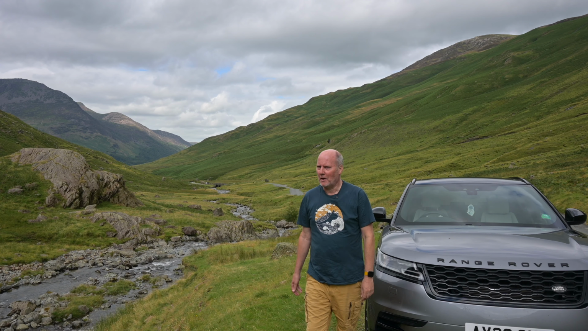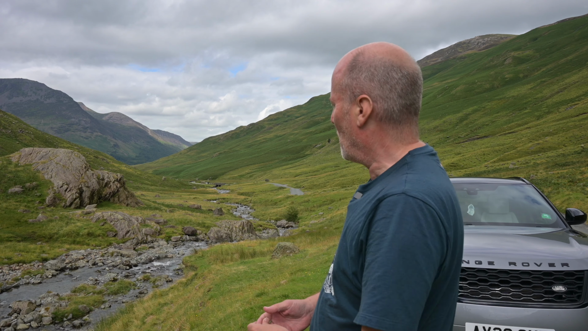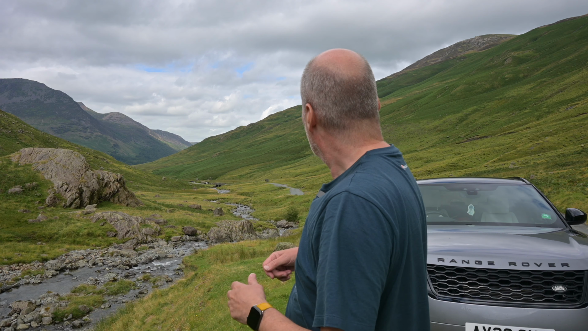So I'm at the Honister Pass, but what I'd forgotten to factor in is that I'm looking for some old craggly trees, some interesting shapes, and the Honister Pass is just full of slate. Well, it's got some beautiful scenery, some lovely old rocks, a river. It's beautiful for landscape photography. I never seem to get any light in this valley, really. It's always over the other side.